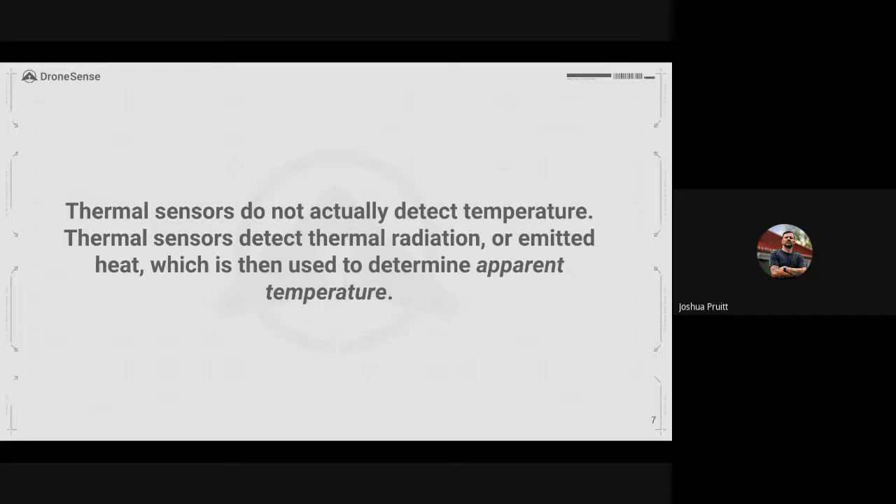Well, understand this. Thermal sensors do not actually detect temperature. Whether you're talking about a TIC that you're holding in your hand on a structure fire, or whether you're talking about a drone-mounted thermal camera, these things do not actually detect temperature. Thermal sensors are looking for thermal radiation or emitted heat. And then using fancy science, that is thermography, they determine the apparent temperature of our target.